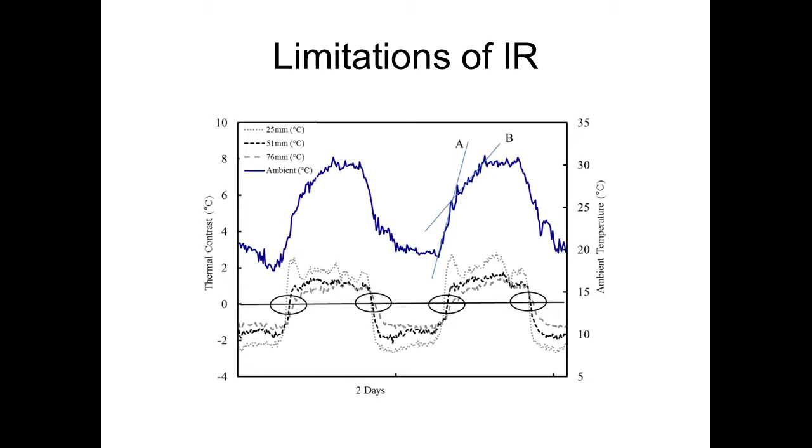Down here is the thermal contrast, that is the difference between the temperature on the surface of concrete that's intact as compared with the surface above concrete that's got, in this case, a styrofoam target embedded in it at a depth of 1, 2, or 3 inches. When you look at a typical traditional thermal image and you see color differences, those color differences are the thermal contrast. So if you had a picture that was mostly blue, this thermal contrast here might show up as red.